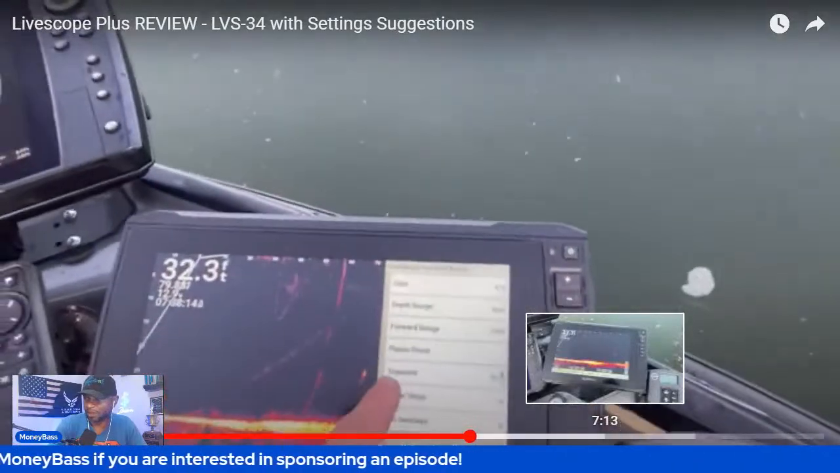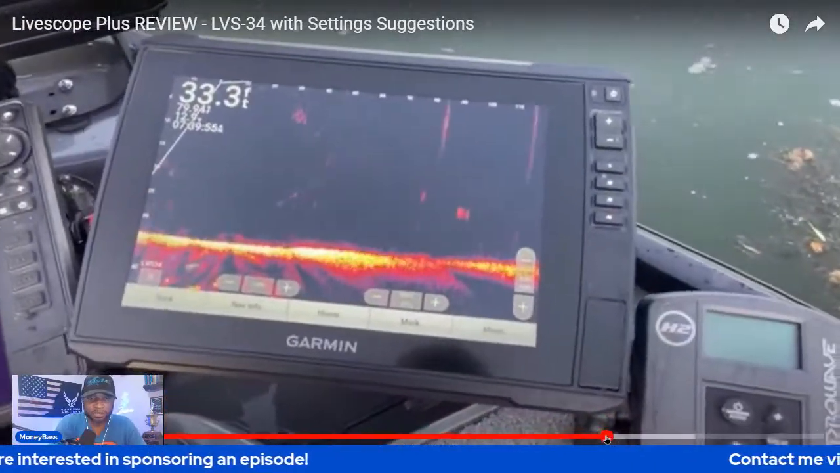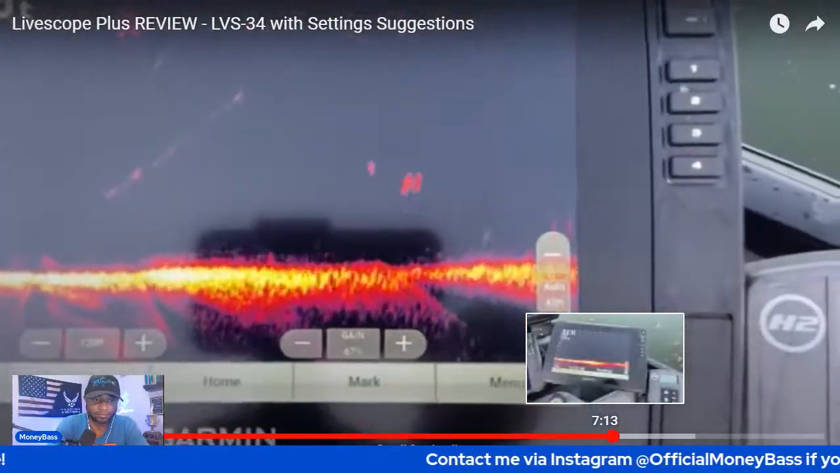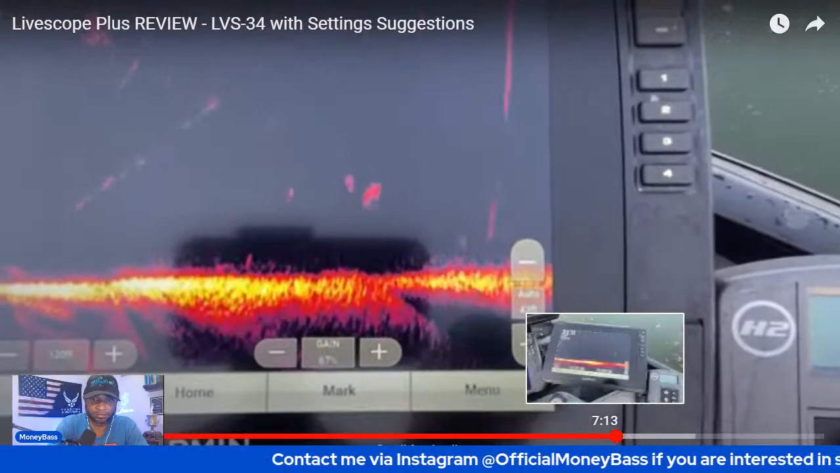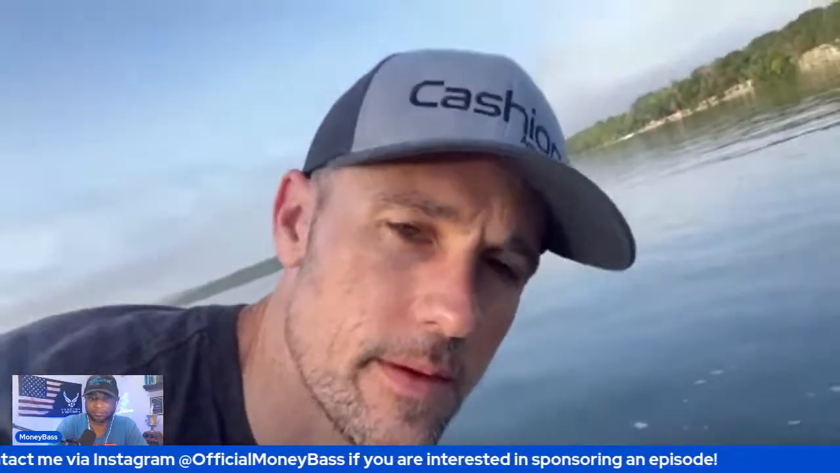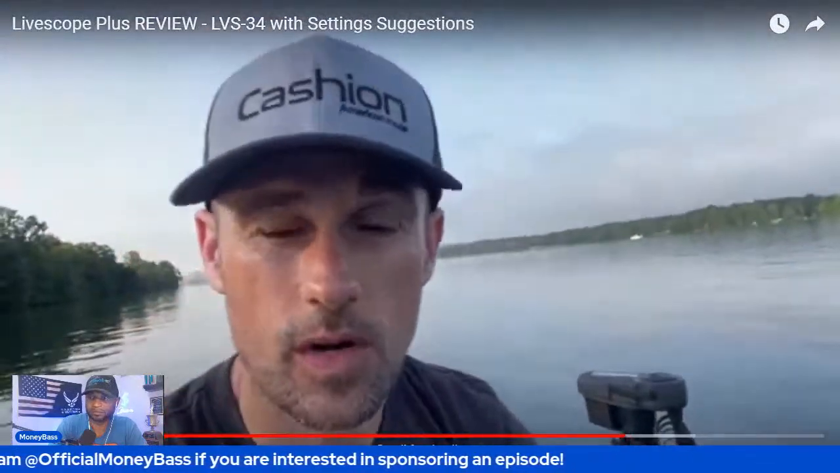All right, so let me just skip to another part in here. He's out a little bit farther. 90 feet, just clear as a bell. You can see the way that they're swimming. Once you get more familiar with it, you'll be able to definitely tell what kind of fish they are.